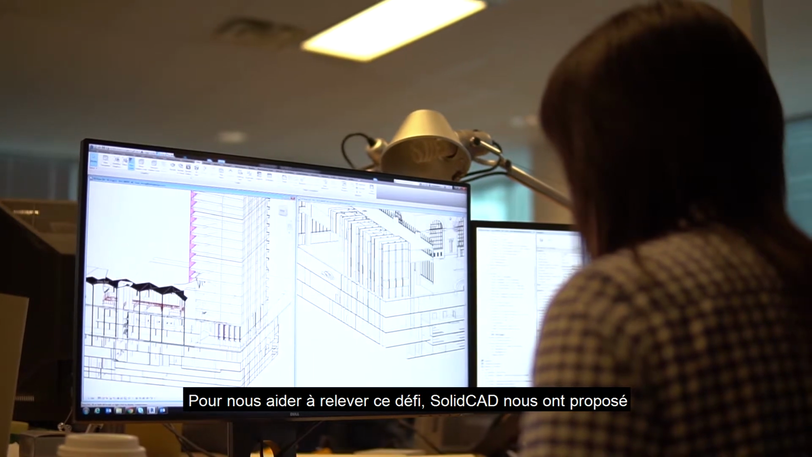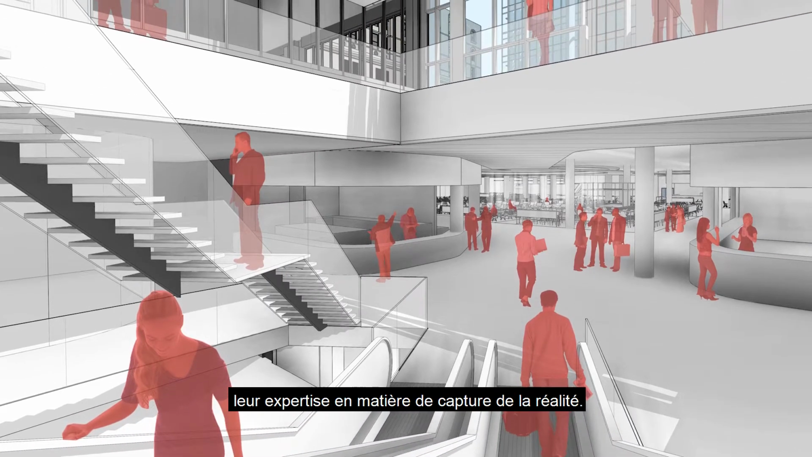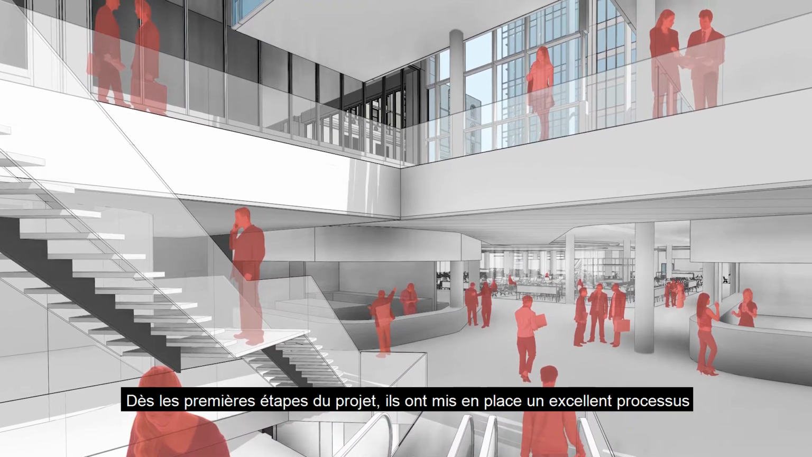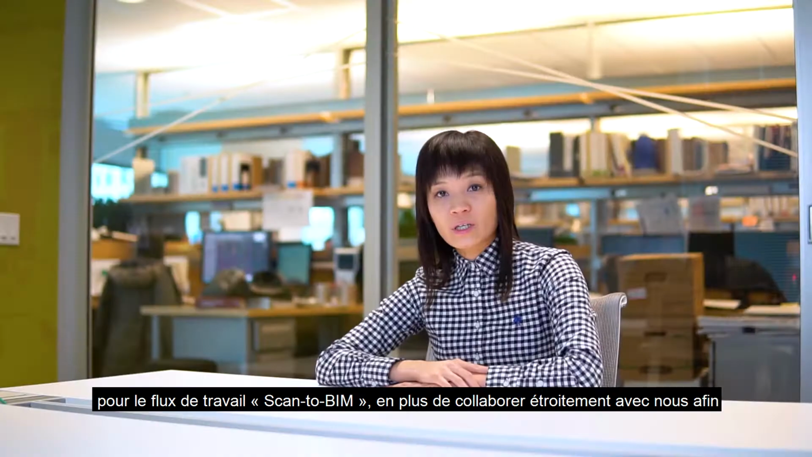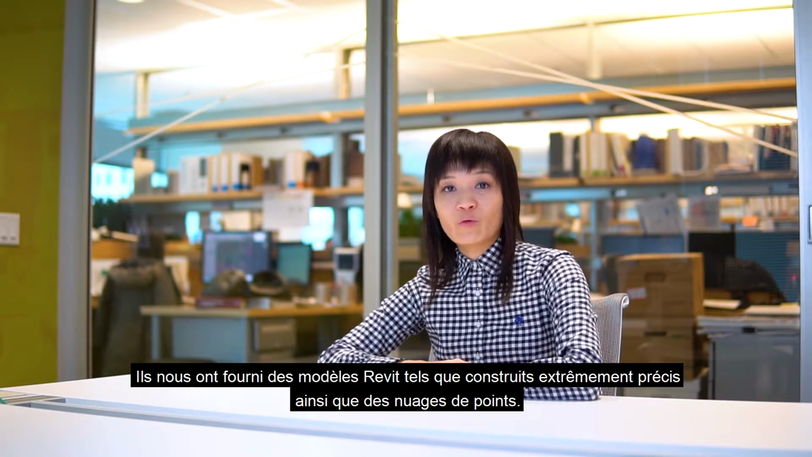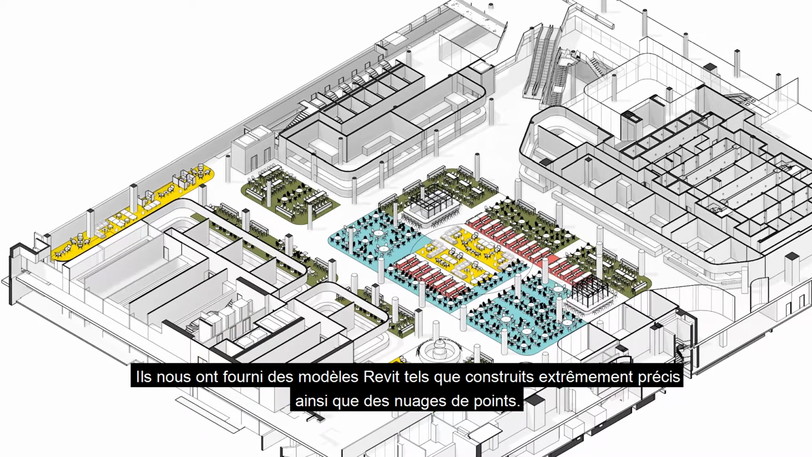So the solution that SolidCAD provides us to overcome this challenge is they have provided us with their expertise in reality capture. Very early on in the project, they've set up a good plan and process of the Scan-to-BIM workflow and work with us closely to determine the final deliverables. And at the end, they provide us with very accurate as-built Revit models and also point clouds.